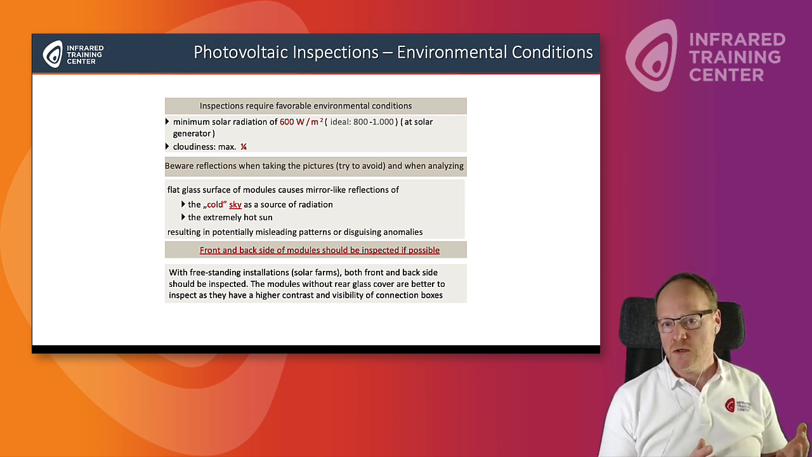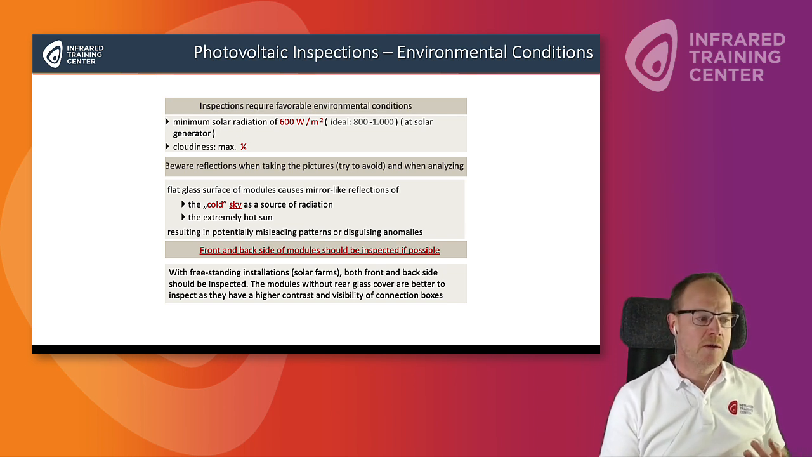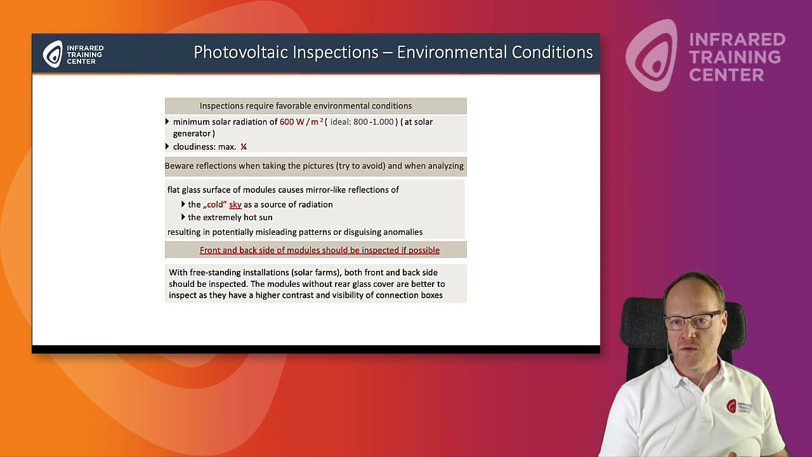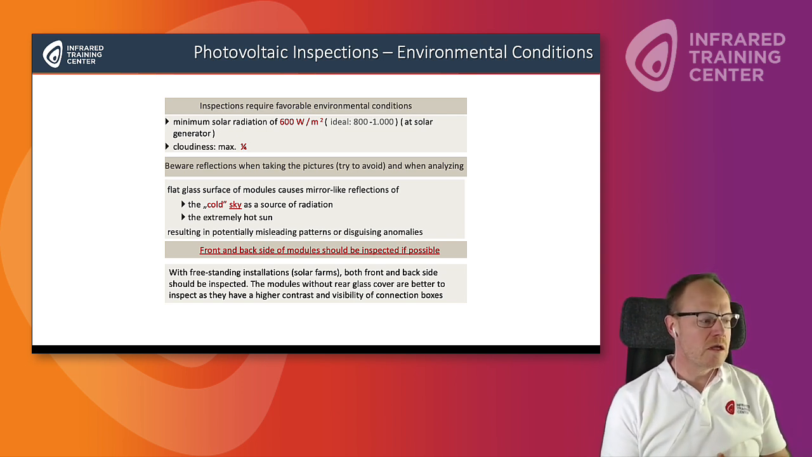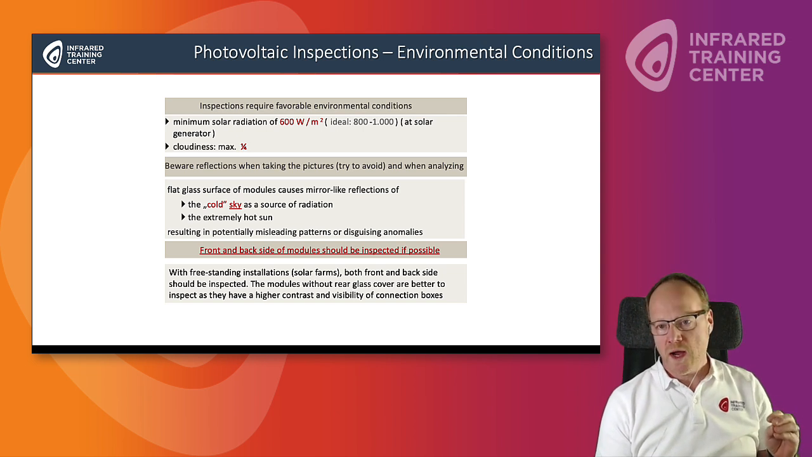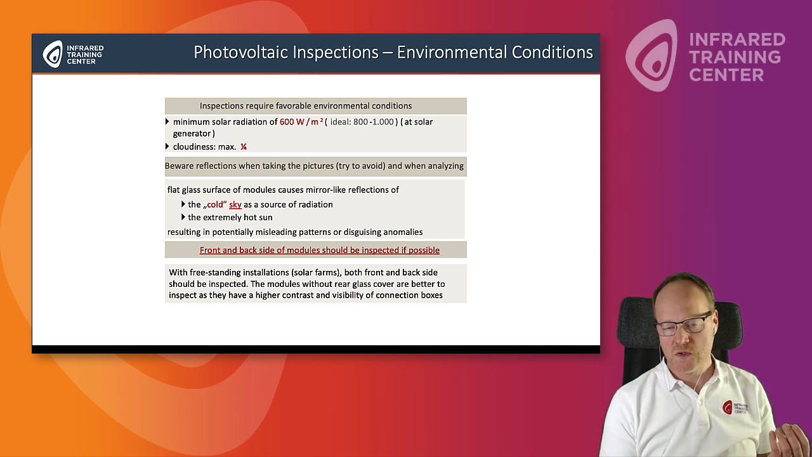What do you look at? You look at the front of the module, you look at the back side of the module. If possible, of course, if it's very close together, you can't always do this with a drone. So you might do this manually, walking around the modules. If it is a freestanding installation, which we also call solar farms, then also look at the connection boxes on the back of the modules. They also are very important to inspect.